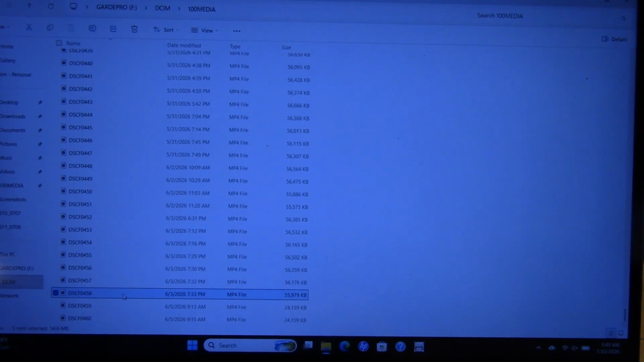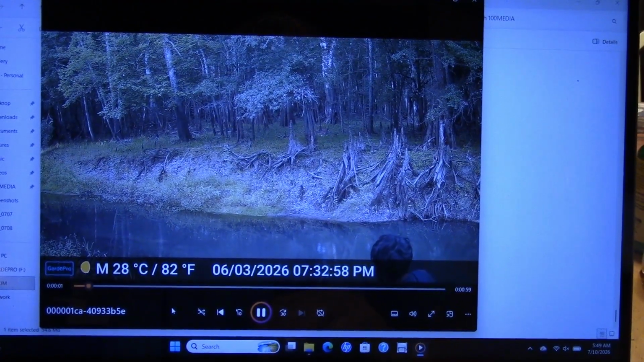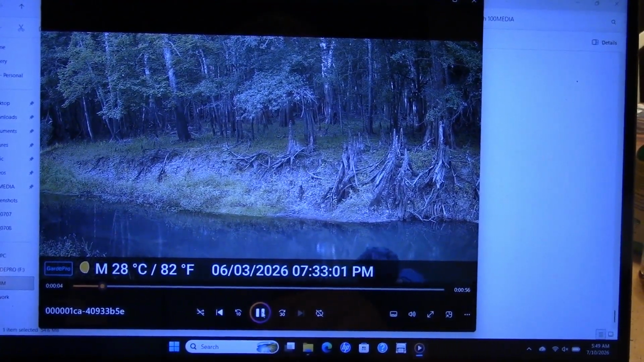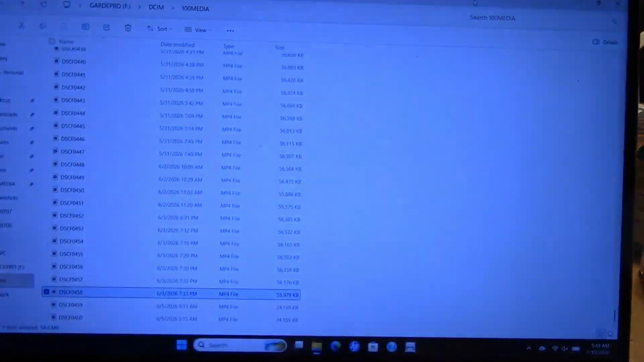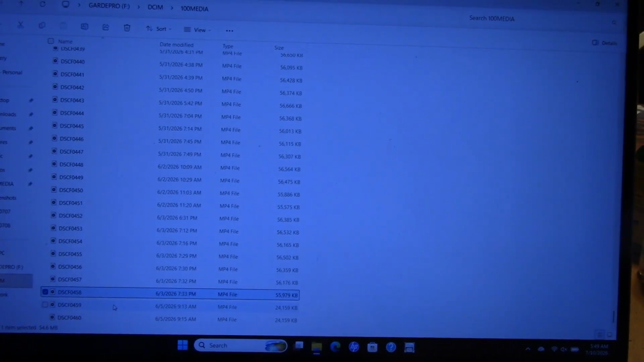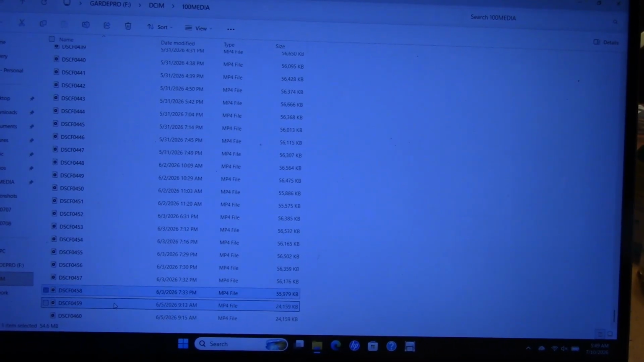Okay, so on June 3rd, this is the very last video on the game camera, the one that you just saw, because there's two more. On June 5th, there's two more here, but they won't play.